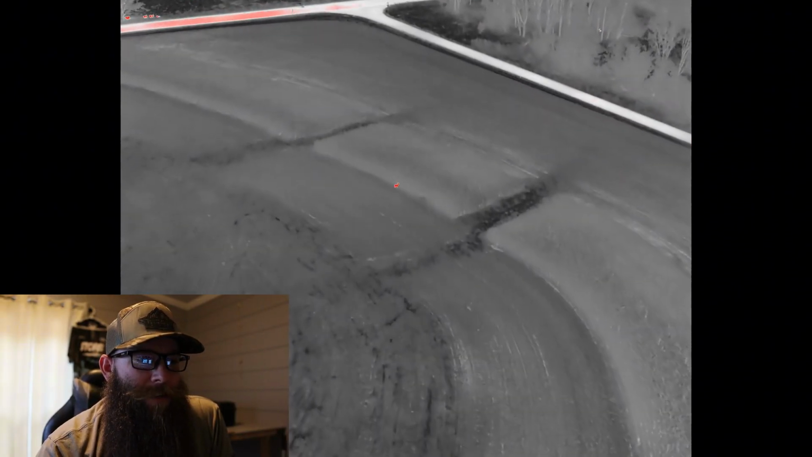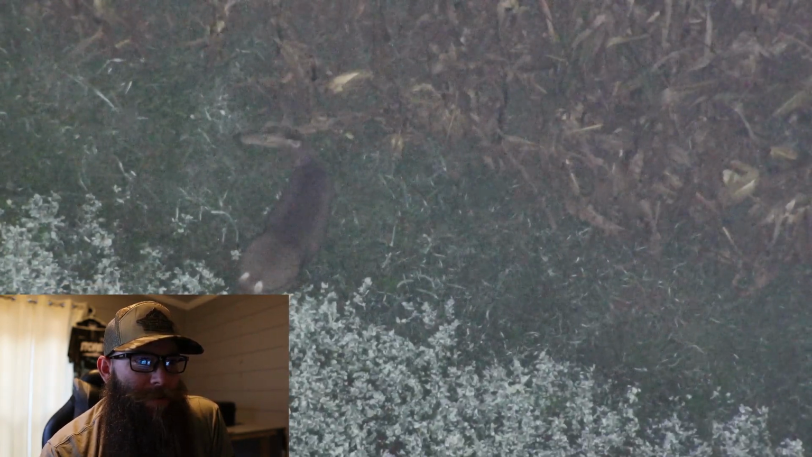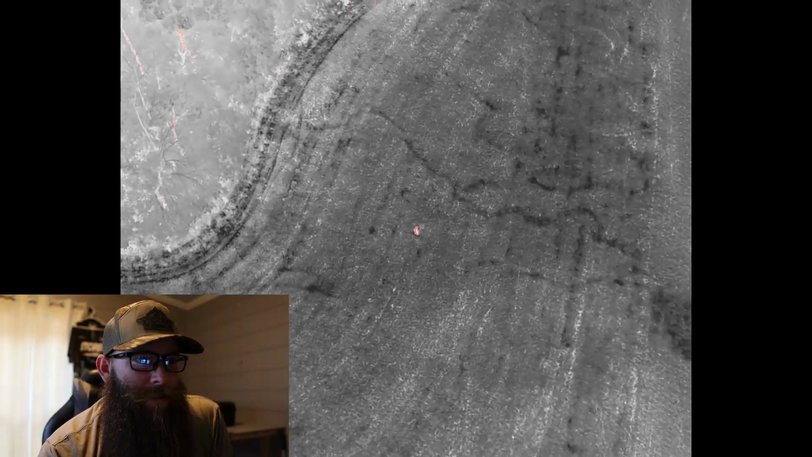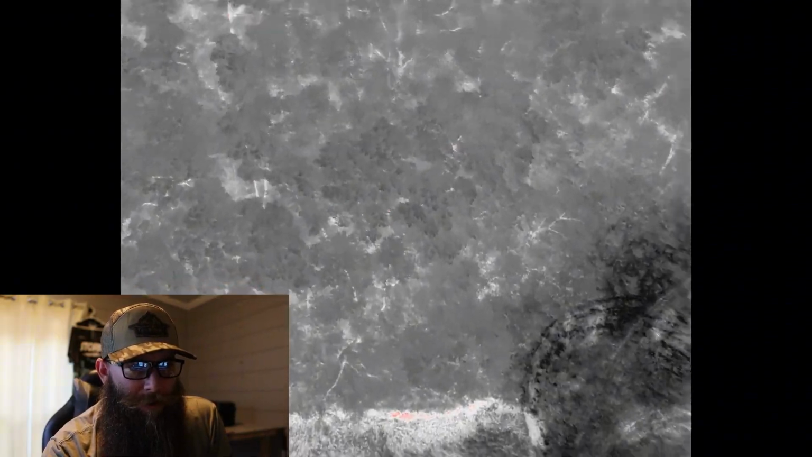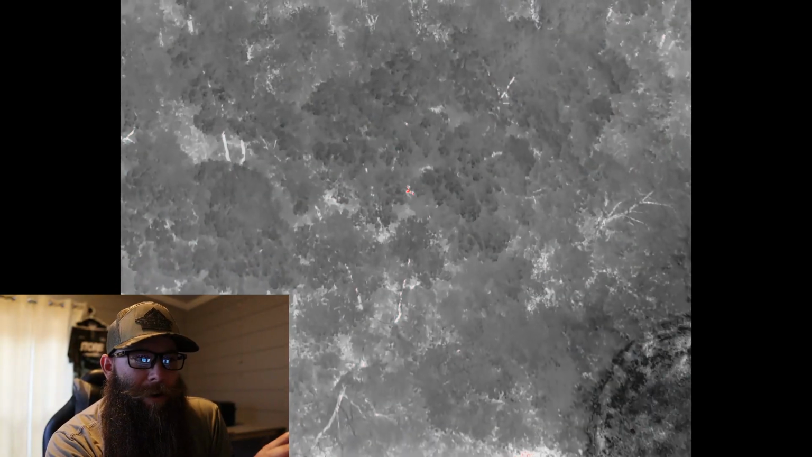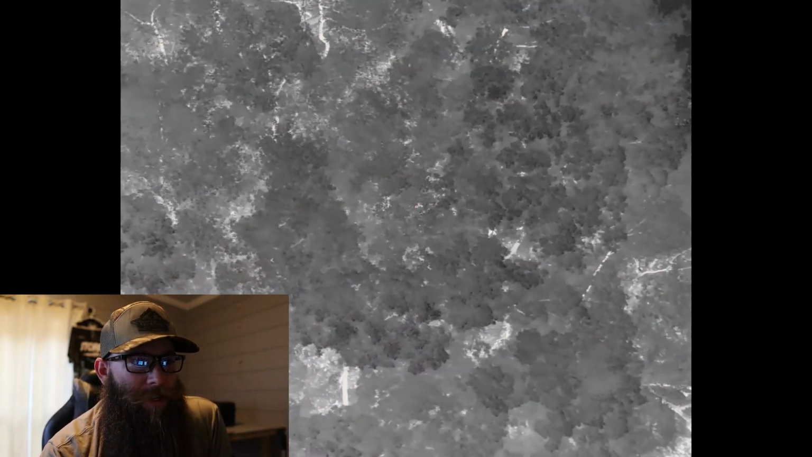And then here you can see that there's two heat signatures out here, and I thought this one was pretty big, so I figured I'd check it out, and then it was just a doe. And then this is another doe. So then I start to go back, and you can see there's another food plot area that goes up in there. So I was just going to work my way back to where I was at originally, and then I came across this heat signature in here.